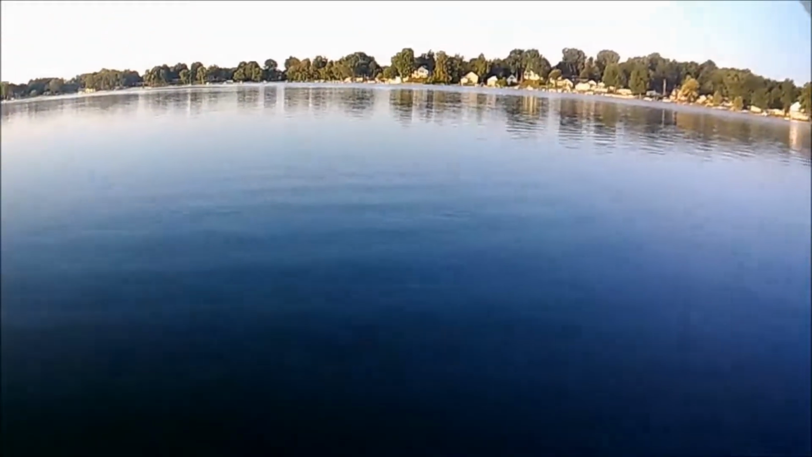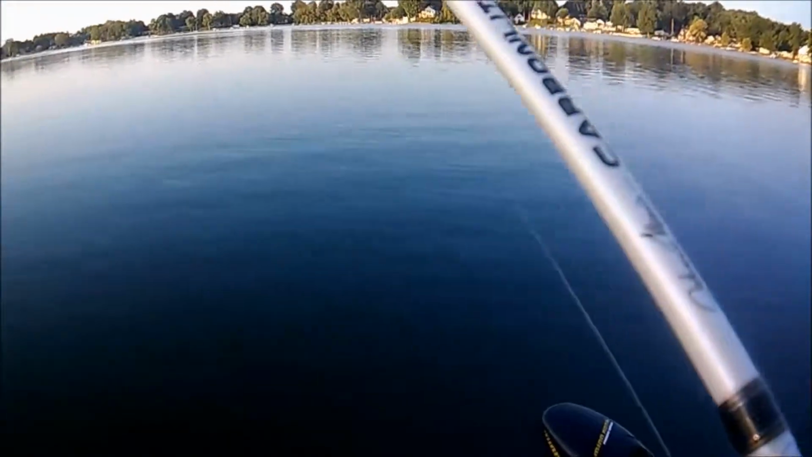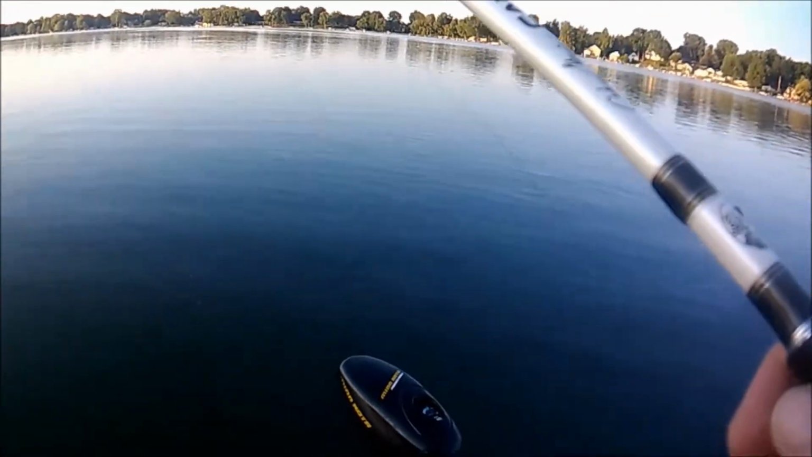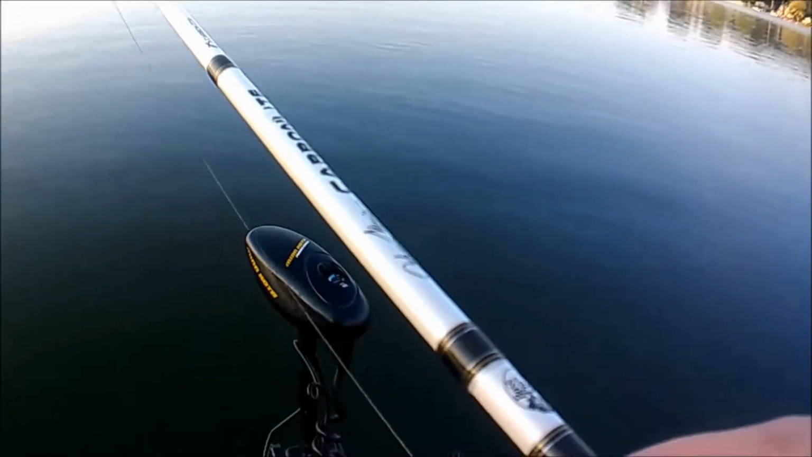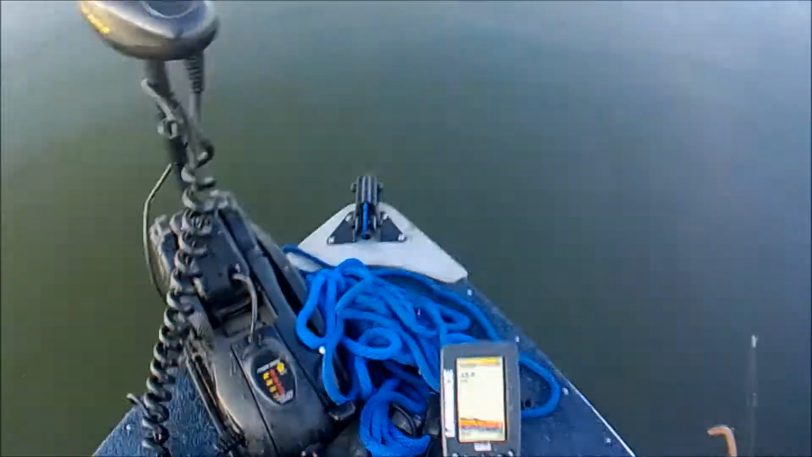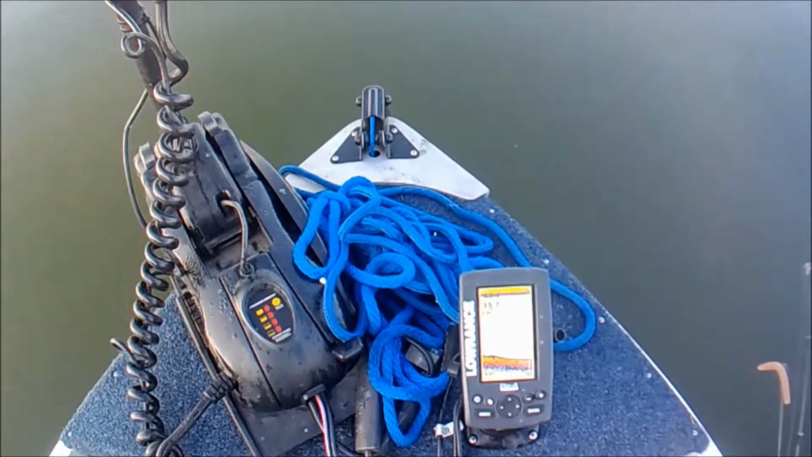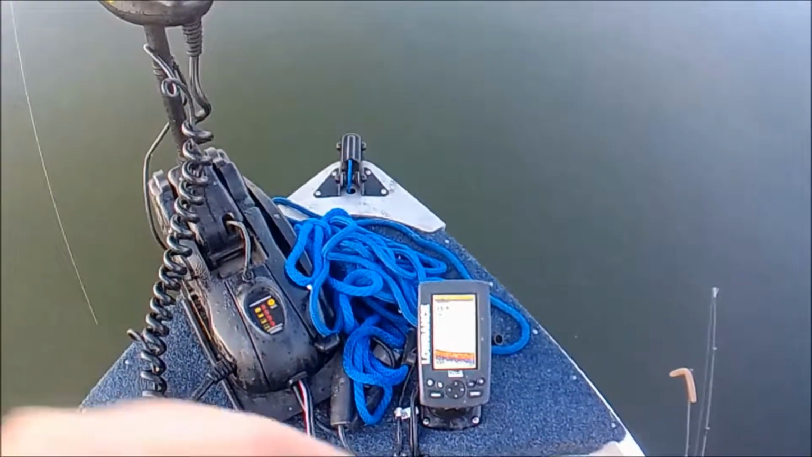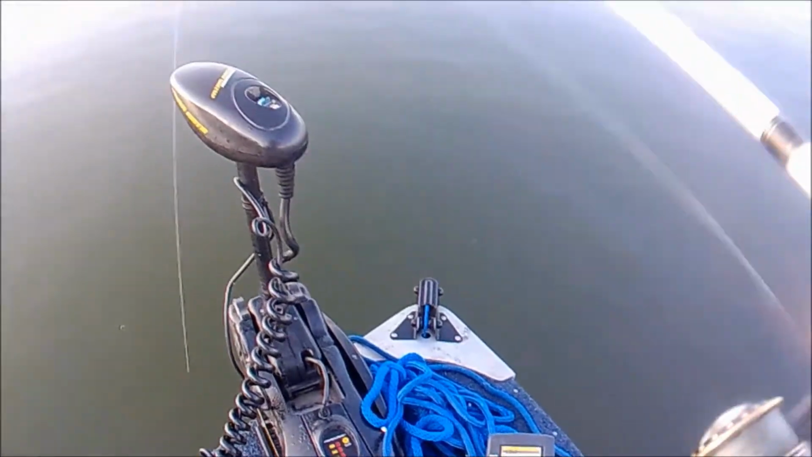I'm not in my sweet spot, but I'm in 14 feet. So let me see if I could show you guys. Try and pick up my drop shot on the screen. I'm dropping it under the transducer because I have caught fish here under the transducer. Now I'm in 16 feet.